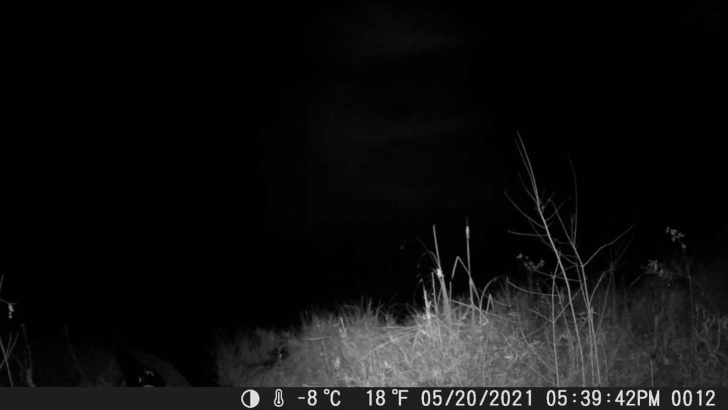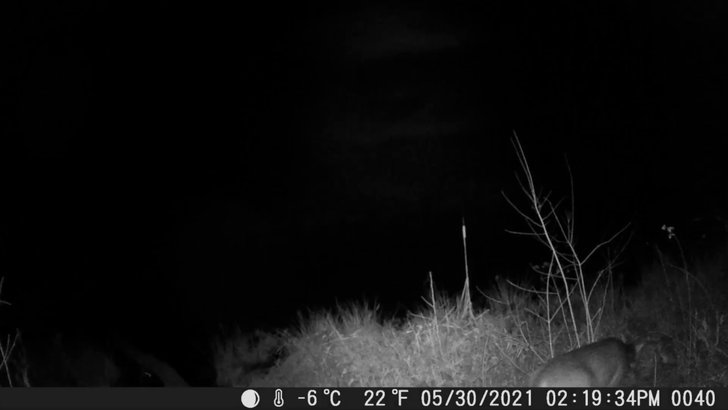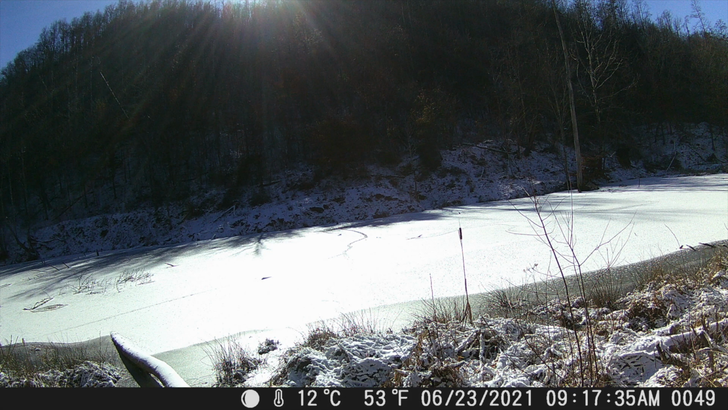Today we're looking at some of our pictures that we picked off of our trail cams, and we invite you to tag along. You can see this camera was a little bit high for our guest. We're over here by the beaver pond, and the beavers did quite the fascinating job here. They increased the height of the water quite a bit.